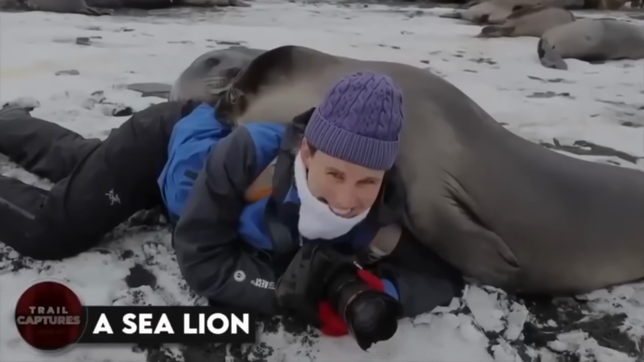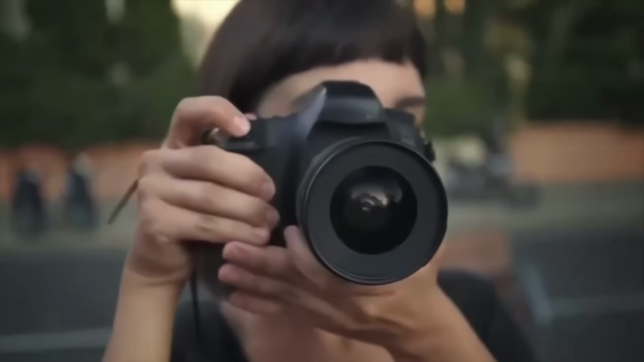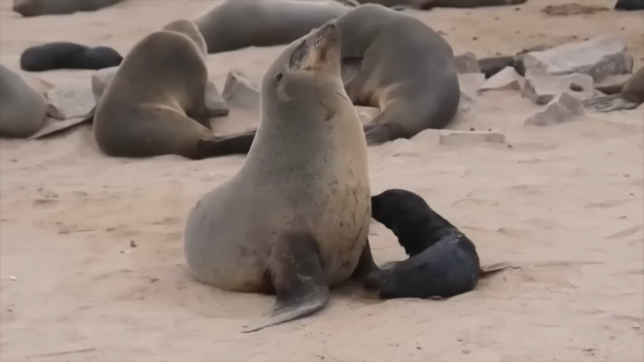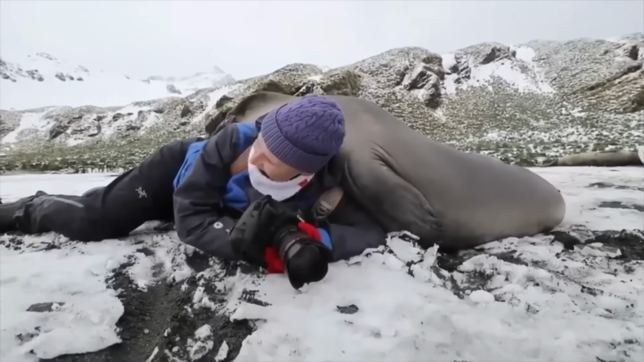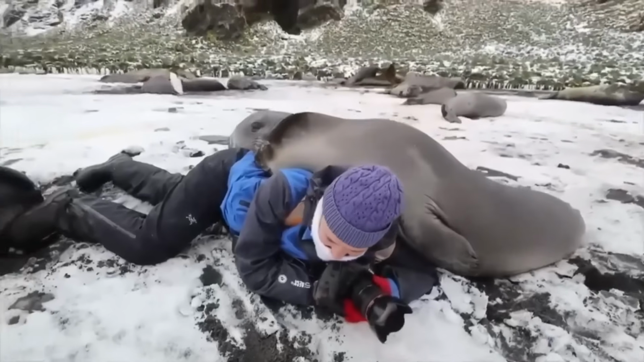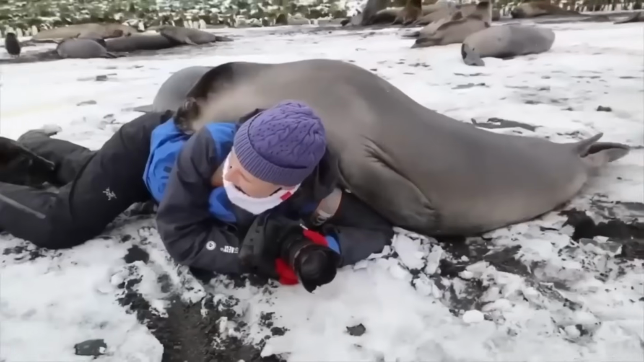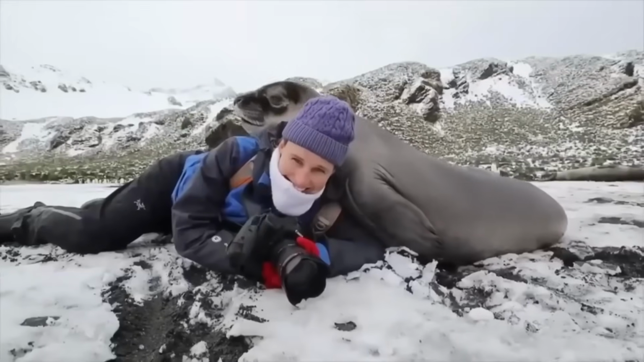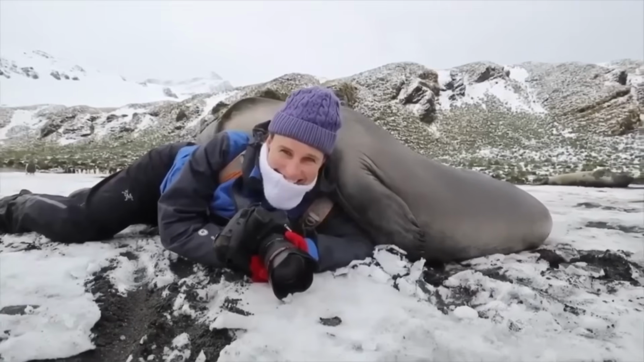A sea lion. So this photographer thought she'd get some cool shots of these seals up close by laying low on the ground. But one of the seals spotted her and decided to check out what's going on. Next thing you know, this huge baby elephant seal is flopping over to investigate. And before she knows it, she's getting squished. Apparently, the seal weighed over 100 kilograms. But the best part is, she and her husband couldn't stop laughing, even though she was flattened like a pancake.